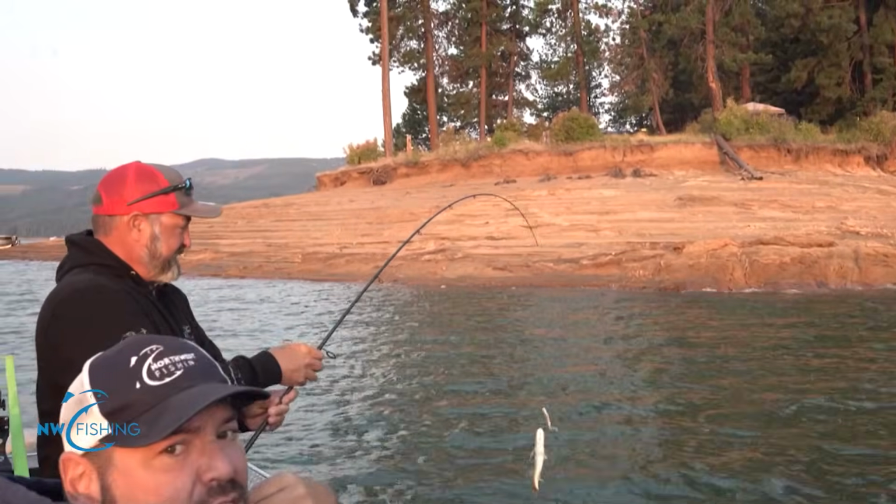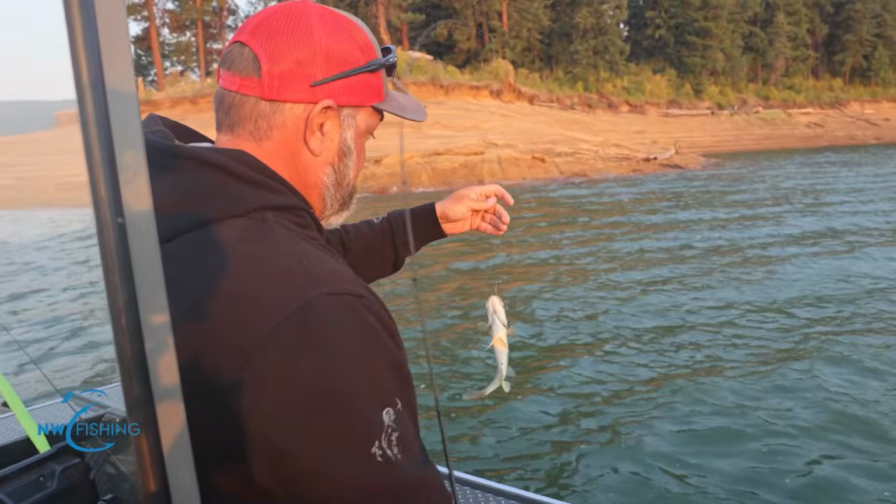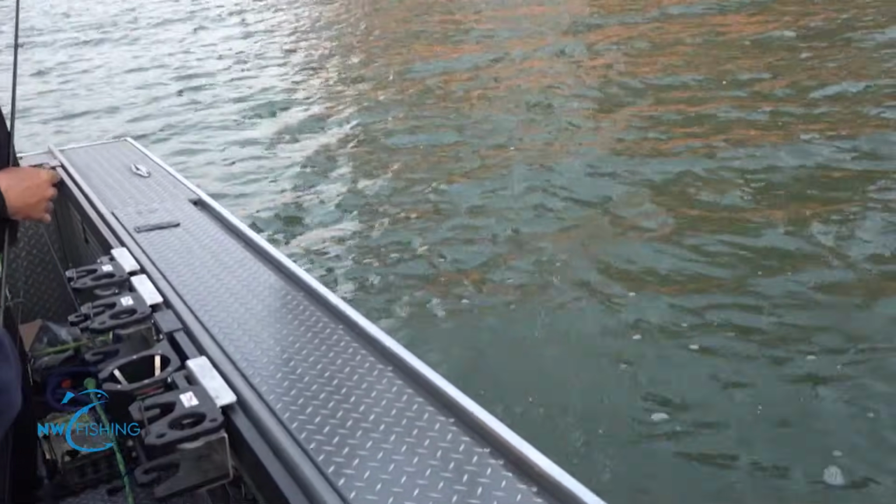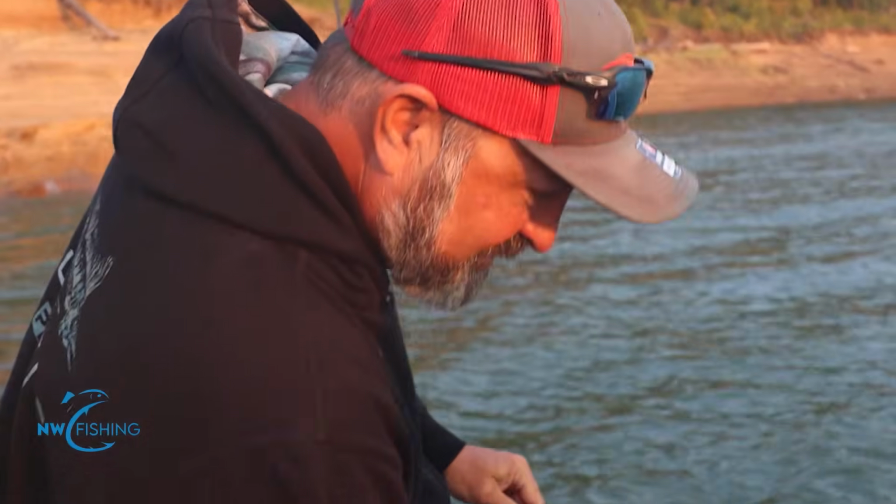It's a whale. So folks, that's why you come to Dworshak. Right there. Good one. Oh, you didn't want to hold that up? What do I win for first fish? Roasted duck, mango salsa.